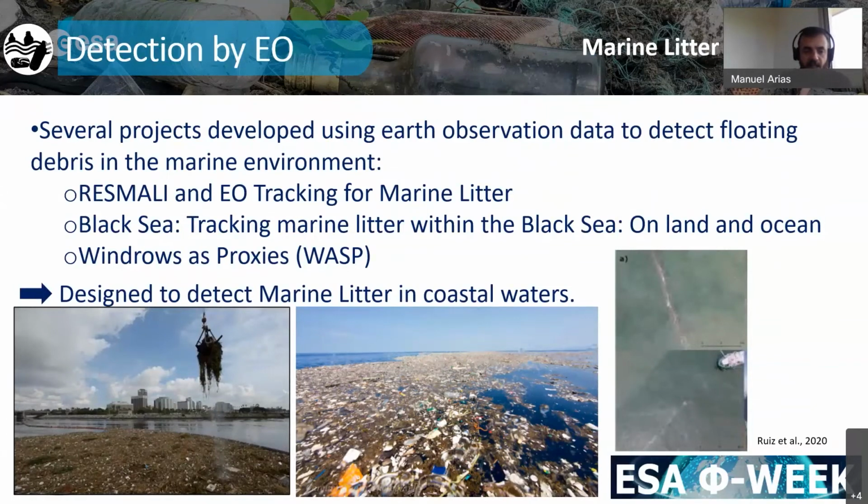And in this sense, we have run a number of projects, including RESMALI and EO-Tracking for marine litter paid by ESA, the Black Sea tracking that I have also mentioned from ESA, and the Windows as proxy, which is still a running project in which we are also trying to improve the detections using satellite data.